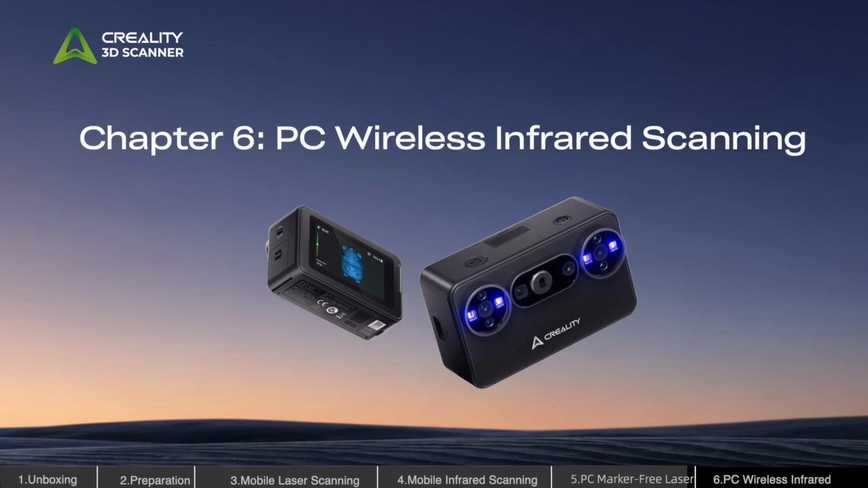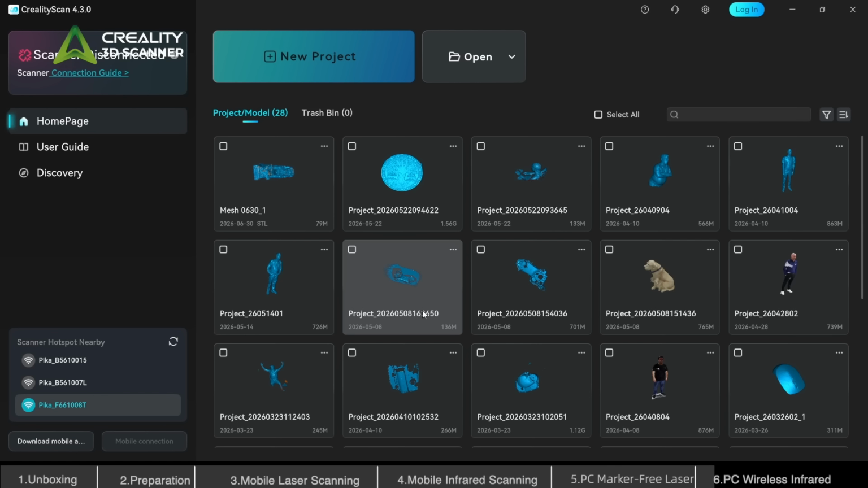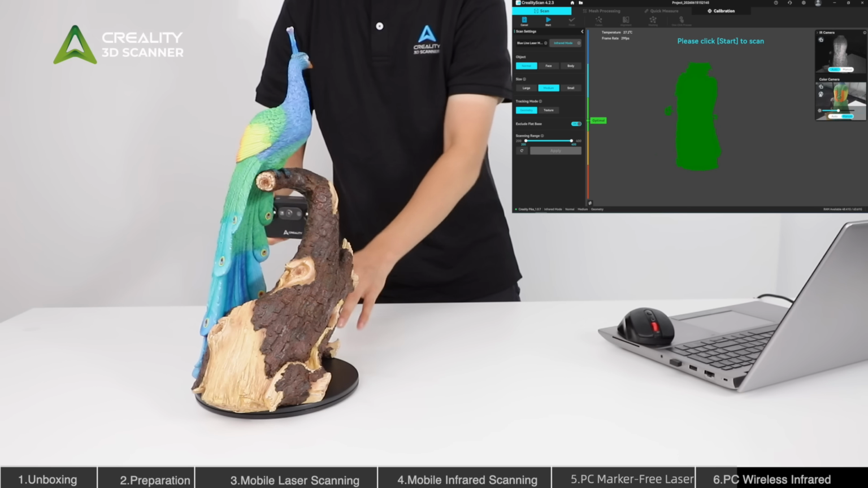Next, we will demonstrate the PC infrared scanning workflow. Combined with the AI retexturing feature, it enables the generation of high-quality colored 3D models. Switch the scanner to Wi-Fi mode, and connect it to the PC scanning software. Create a new scanning project. Enter the wireless infrared scanning mode, and start capturing 3D data of the object.